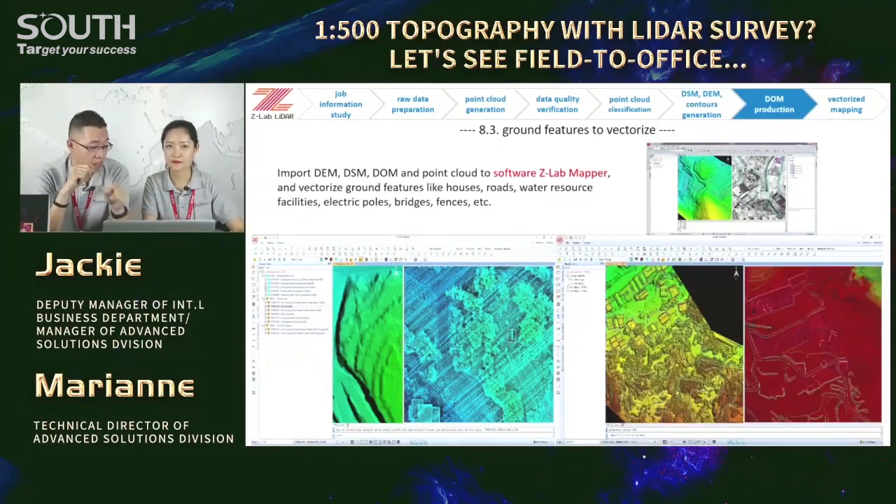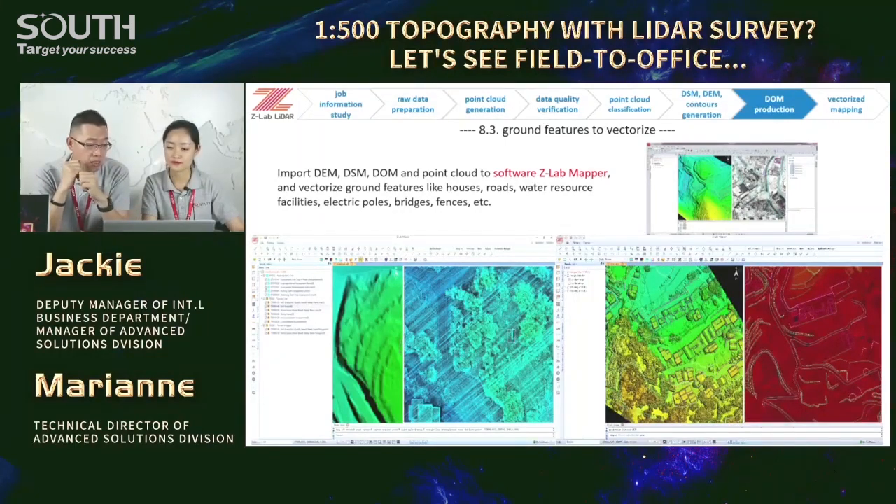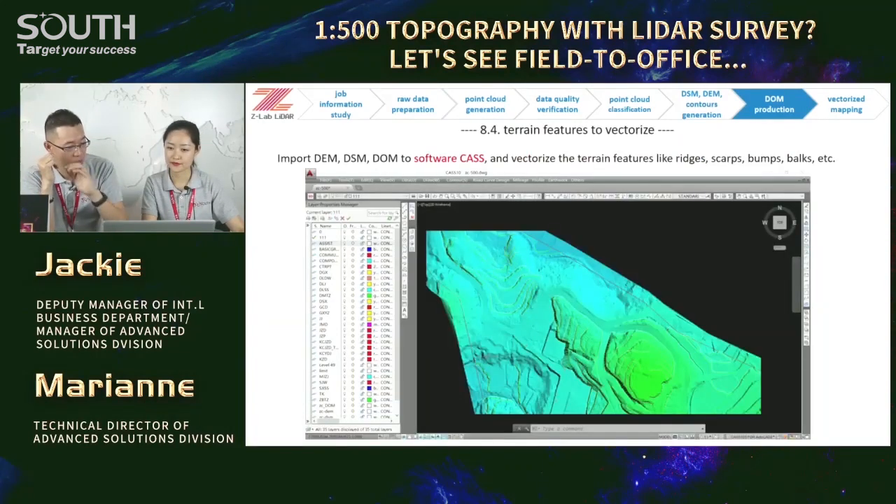Then we will vectorize the scarps and ridges in the software CASE, a very popular and powerful topographic and cadastral mapping software kit in China. Up to now, 20 years of dominance in the market. We may enjoy the feature library with abundant options like a variety of road types: highway, and then country road, city road, or small lanes and paths.